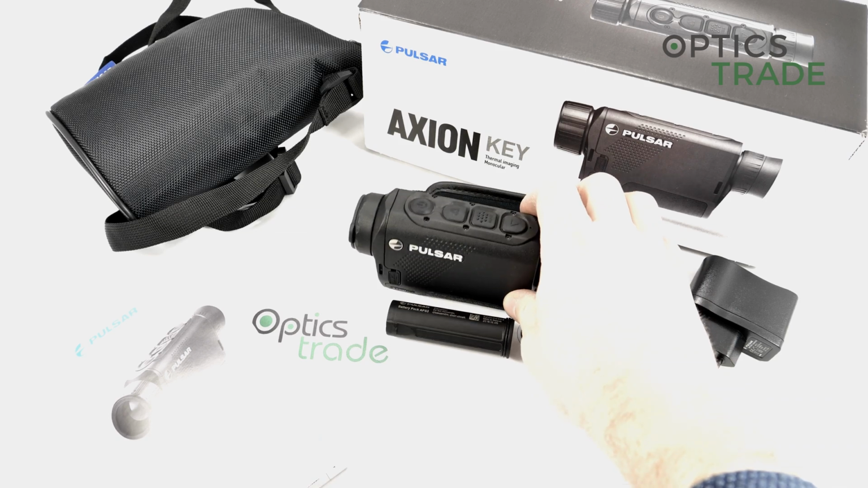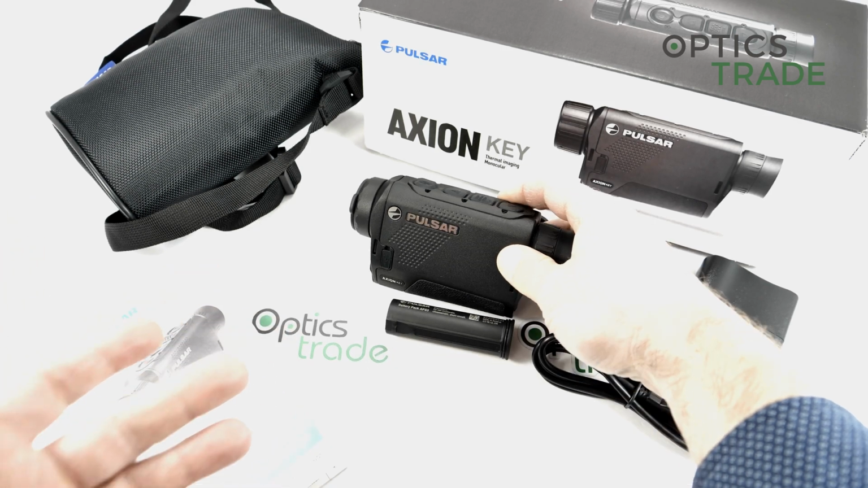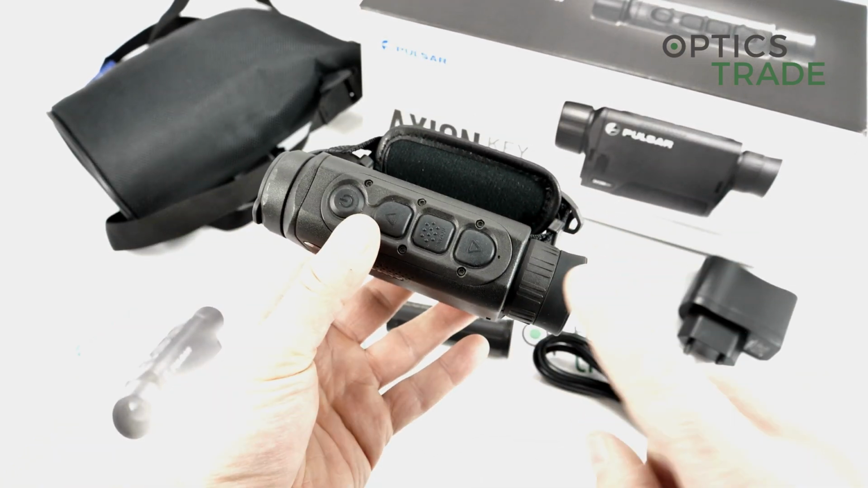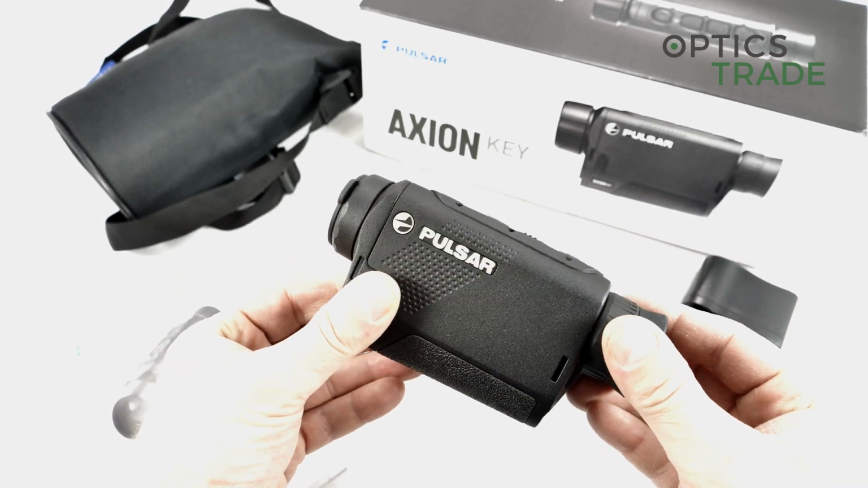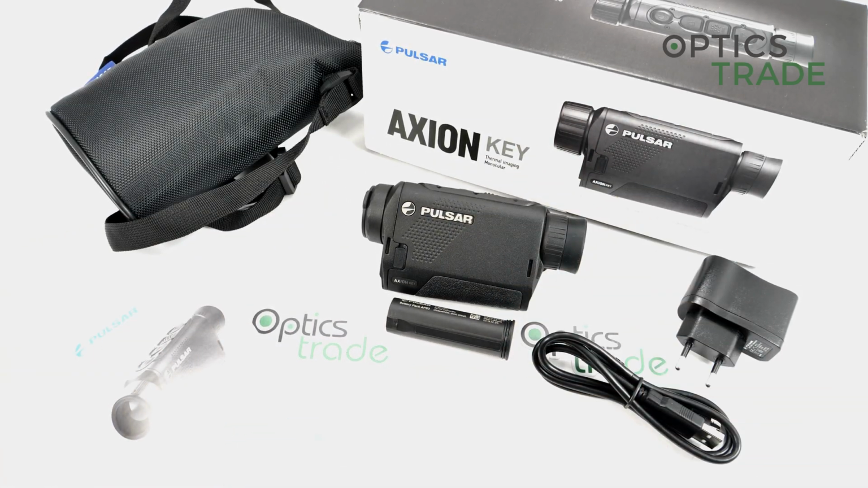The startup time is only 1 second, so I would say it's almost an instant startup time, which is again a very positive feature, since with many other devices, also with Pulsar Helions for instance, or Pulsar Core, you have to wait up to 3-4 seconds, and you're never sure if the device is turned on or not. And this is something where the Axion is also great. It has a small LED indicator which shows you when the device is powered on, even though it has almost an instant ability to function immediately when you power it on. So startup time is really only 1 second.